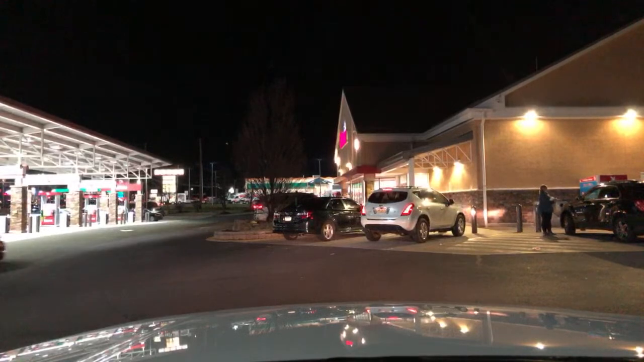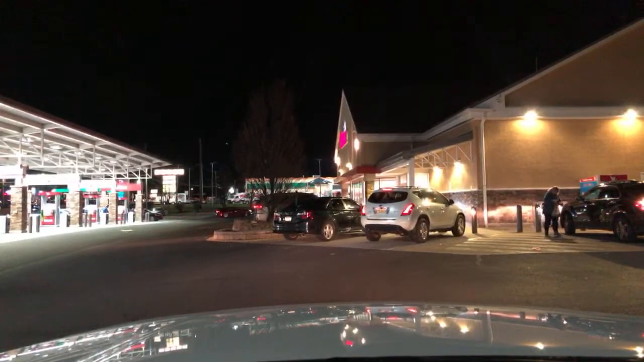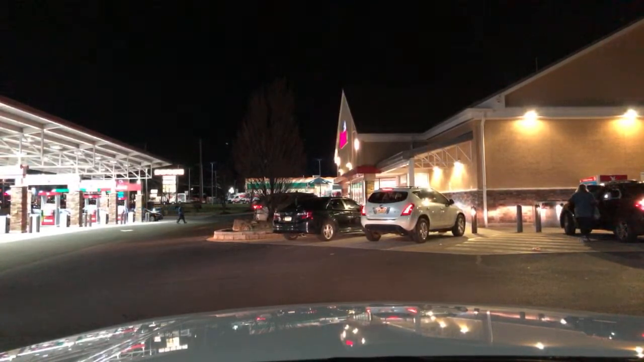Holy shit, this red car came ripping in there. Oh my God. Where the hell was he going? That looks like a new car, too. He's going to lose it in this place. He came flying in off the ramp.